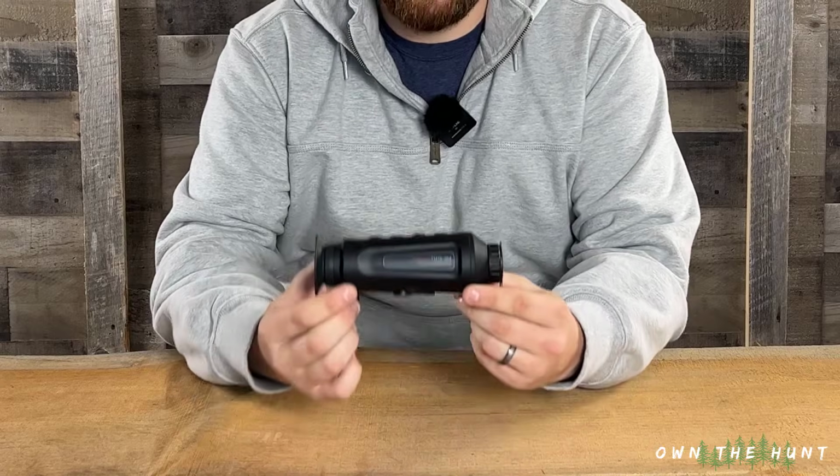All right guys, back to the review. So like I said, this is my scanner. This is the one I use in the field when I'm hunting, and this is how I locate coyotes. This has done a really good job for me.